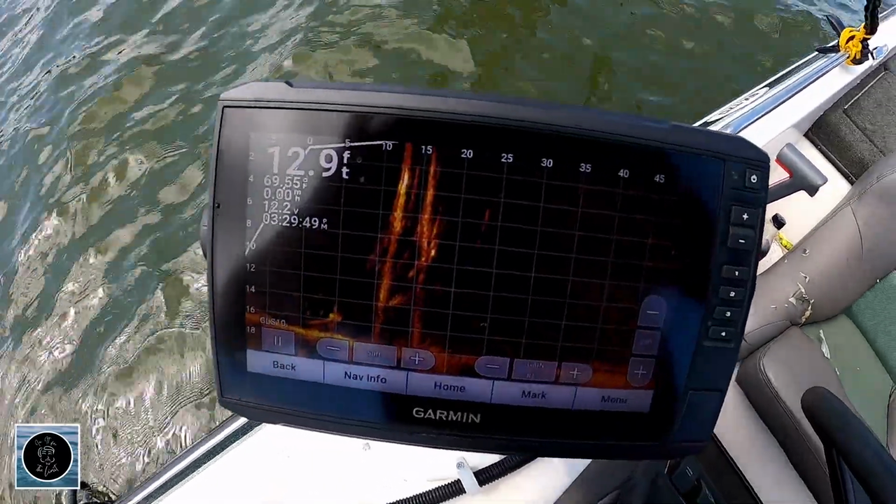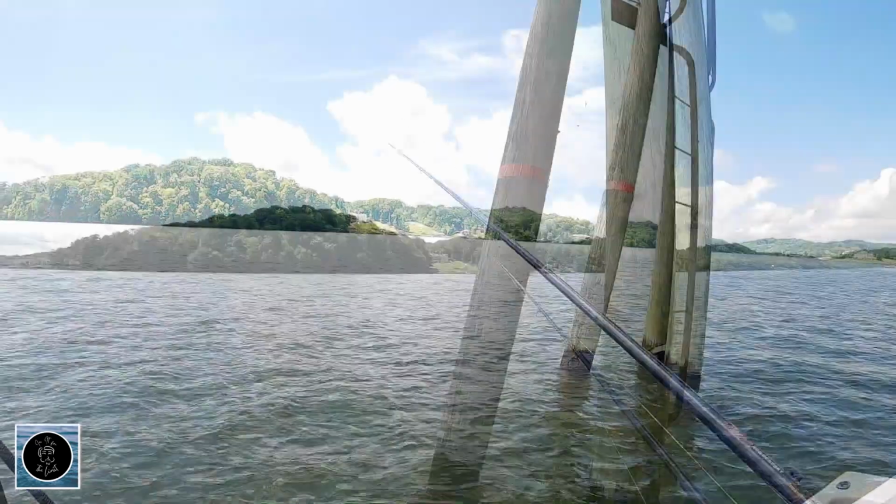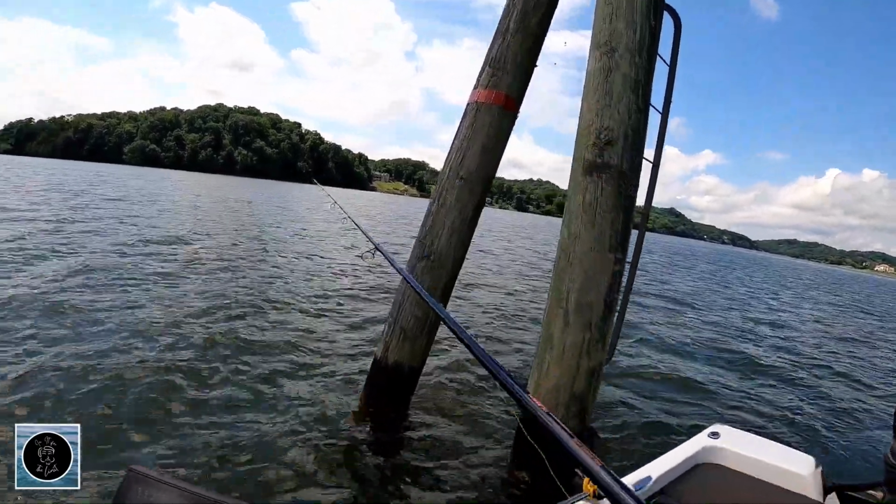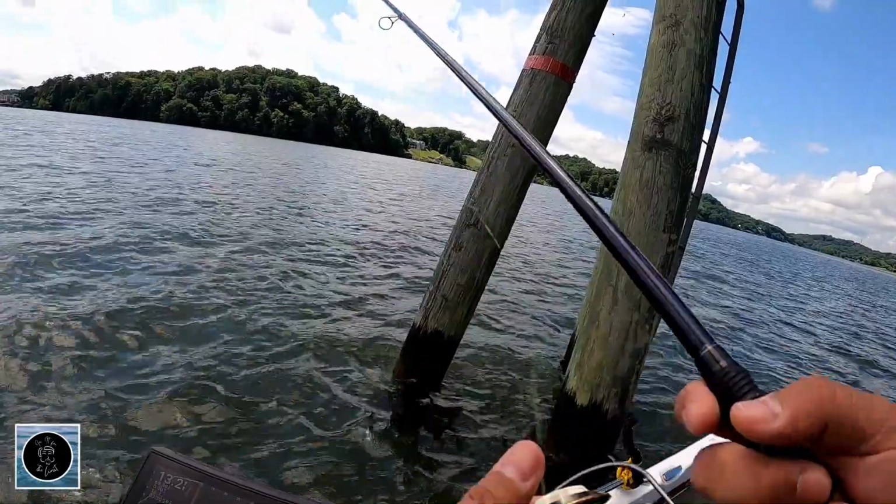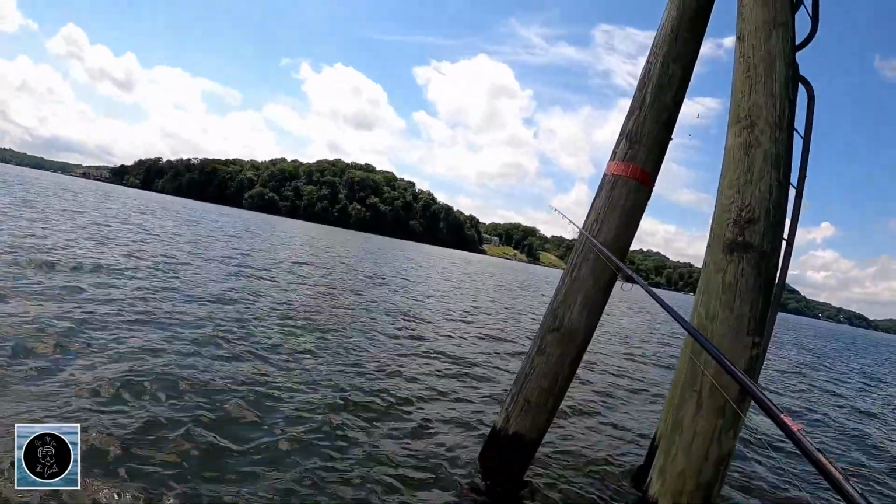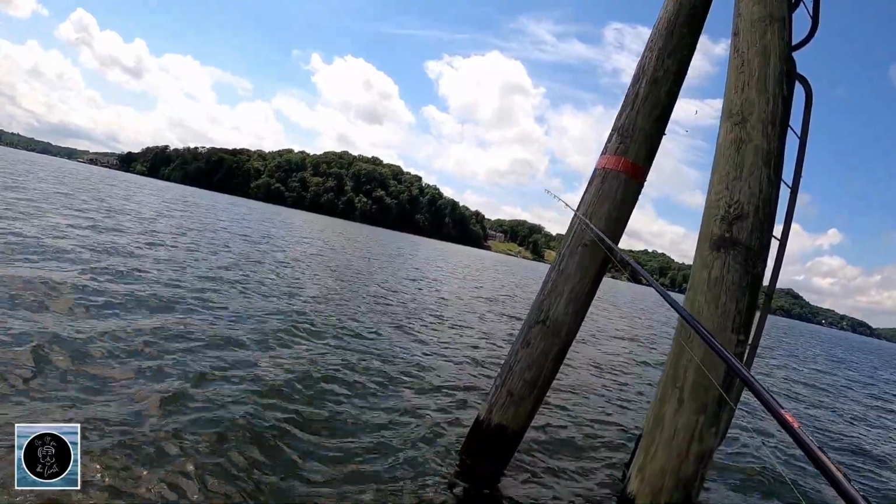You can see fish swimming around there. There's a big one right there, right below us. Some big ones down deep, so I'm going to hold it right there. I can get them to bite.